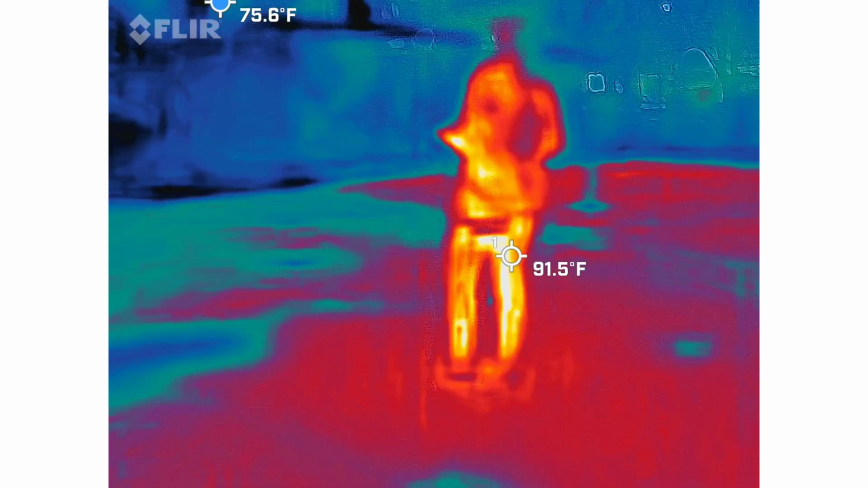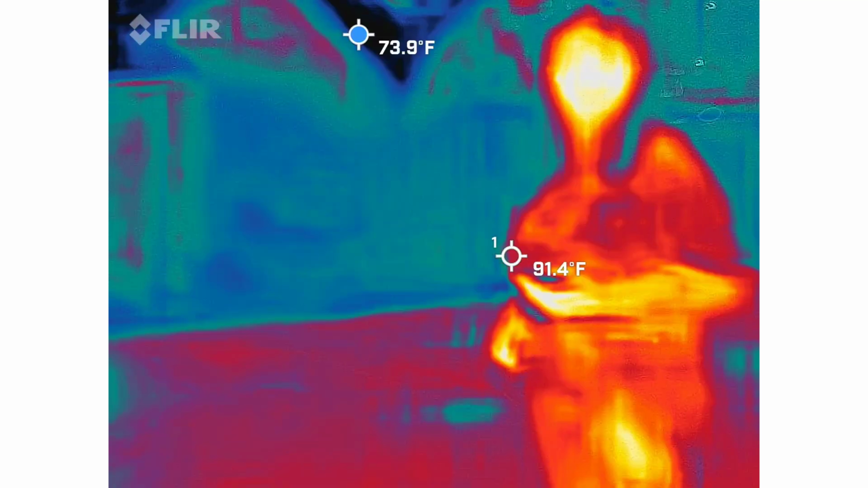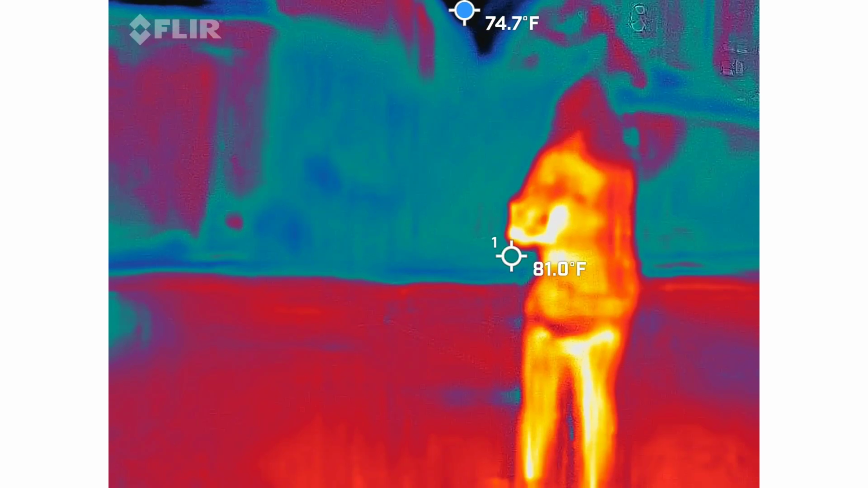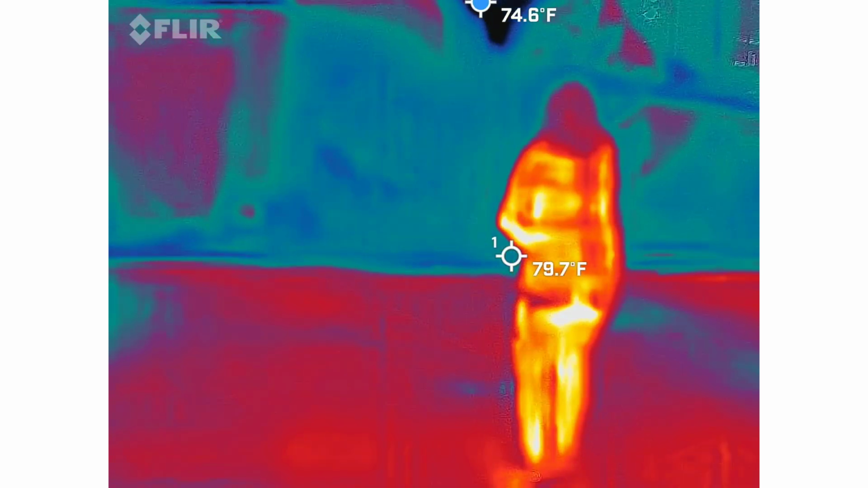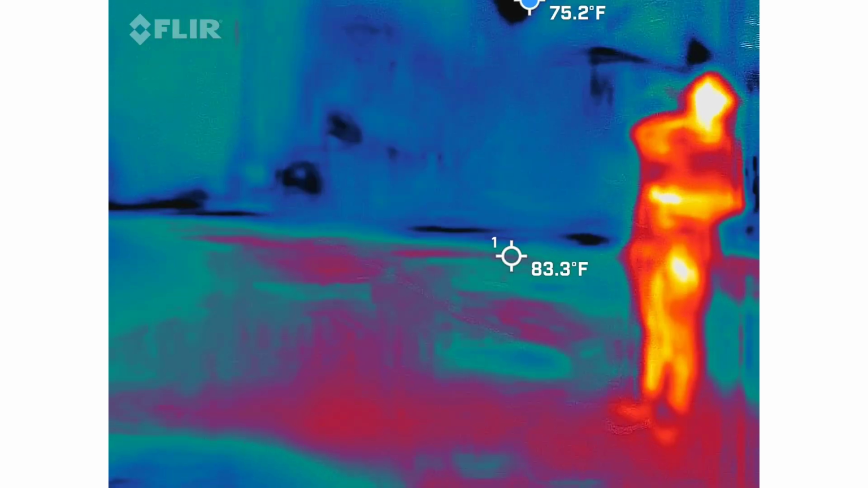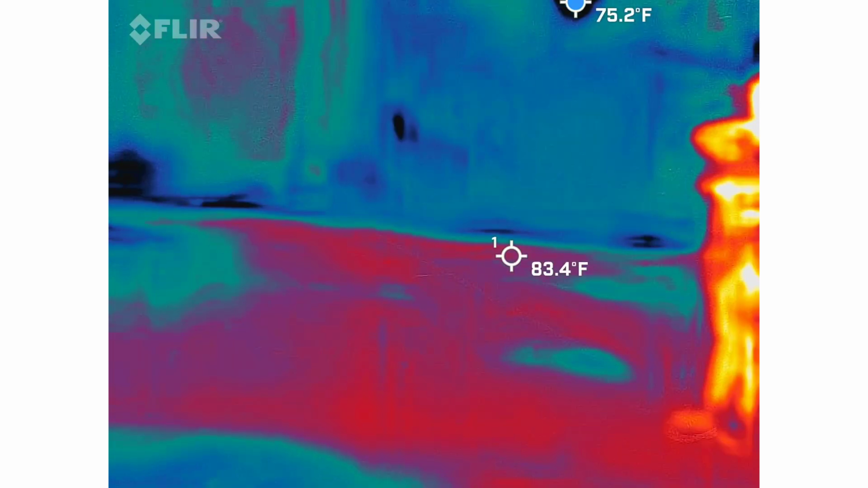Gates. Alright, you got anything going on with yours? Nothing you can hear yet?